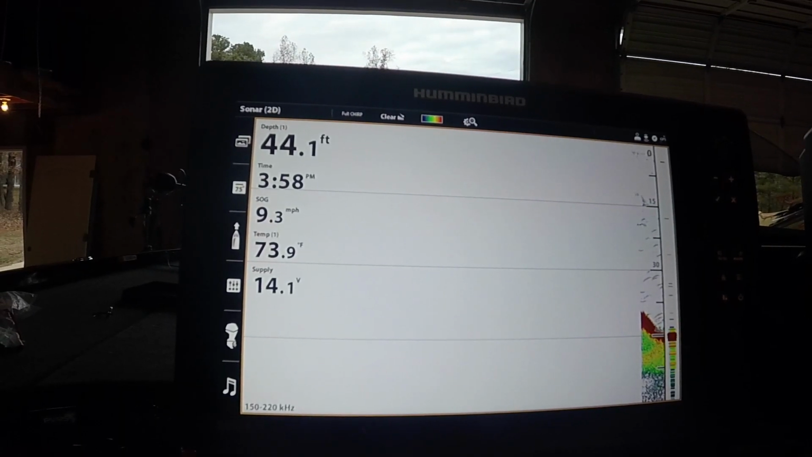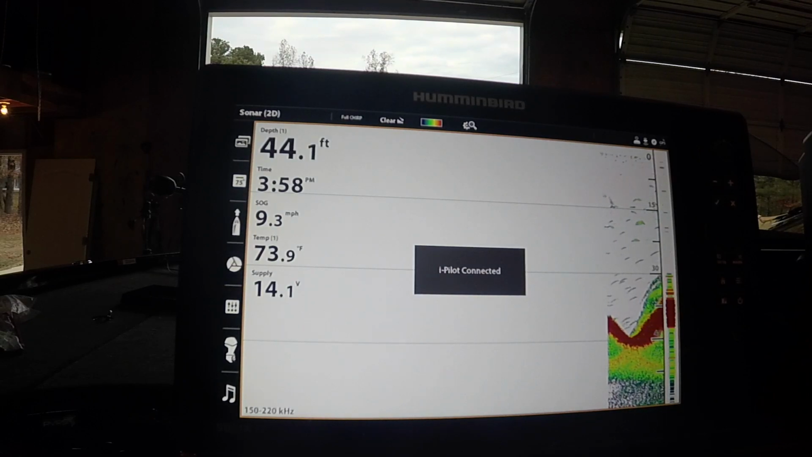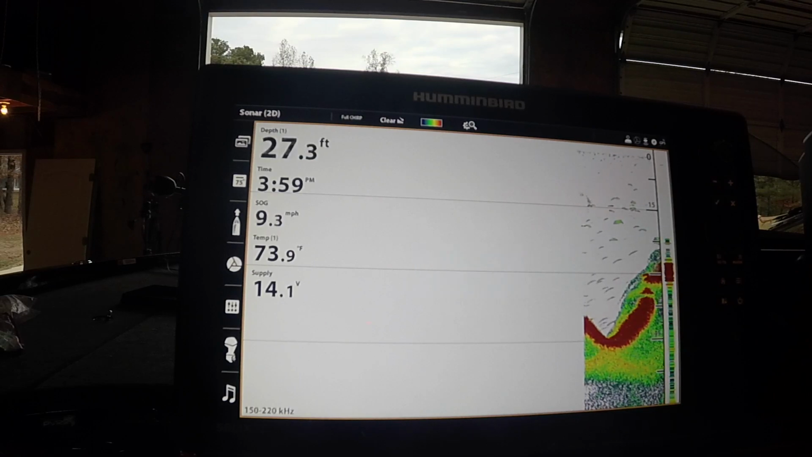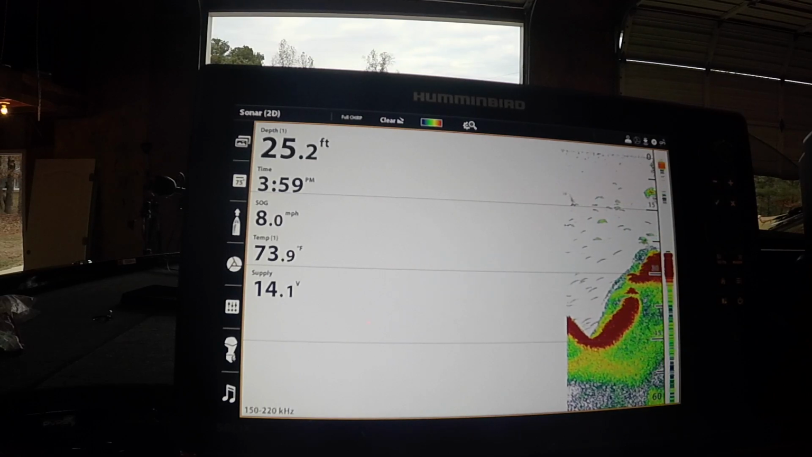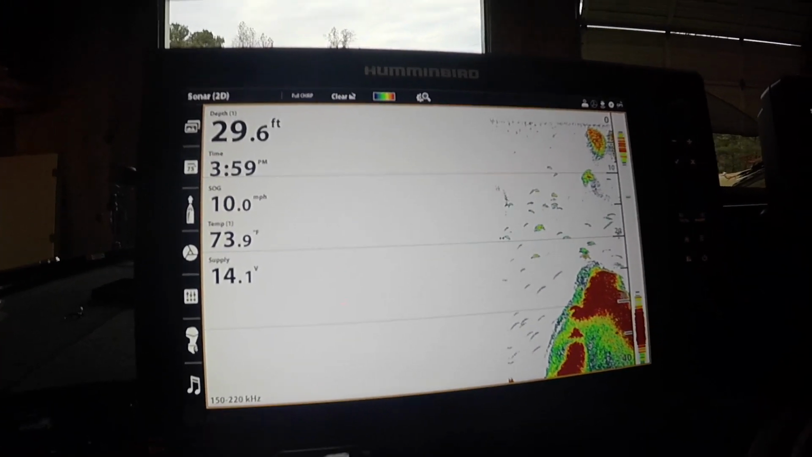Here we go. We're starting up. You got your normal 2D on here. iPilot option where you can drive the boat using the remote. You might have seen the commercials on that. Pretty awesome. So for all you super rookies out there, this is what I'm looking at.